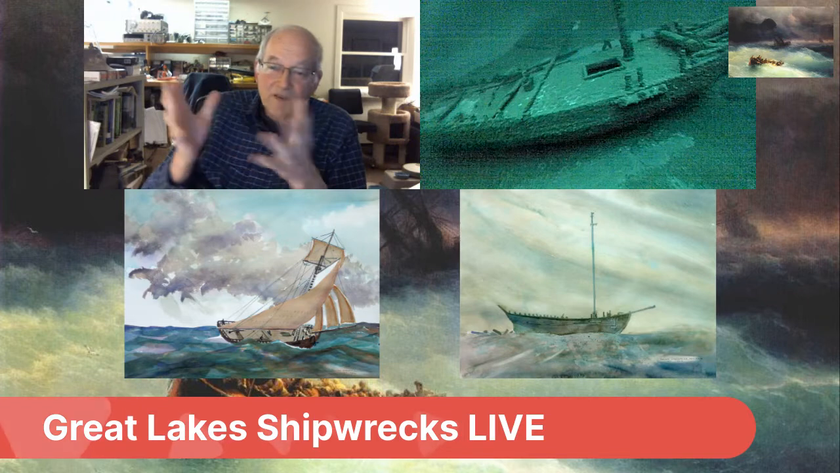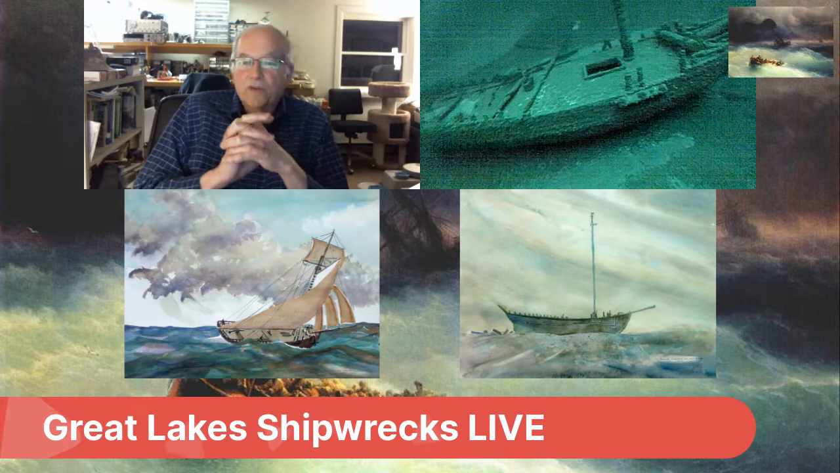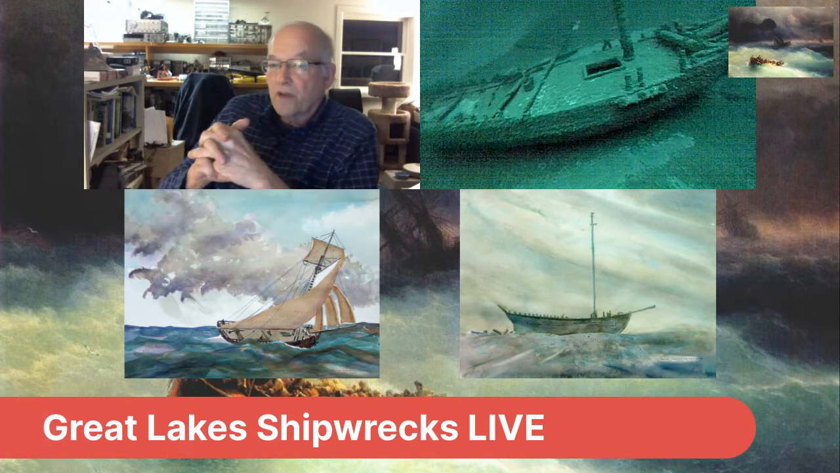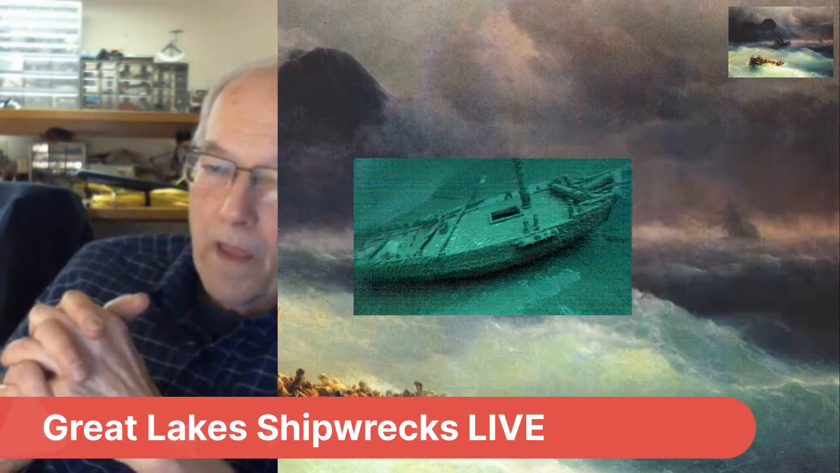And then you can see the wonderful picture of the ship in the upper portion of the screen. We think that when it sank, it went down stern first, because of a lot of damage in the stern, and the cabin roof popped off as well. So it's the second oldest shipwreck that exists in the Great Lakes. So we got one in number 2. Very, very cool ship.